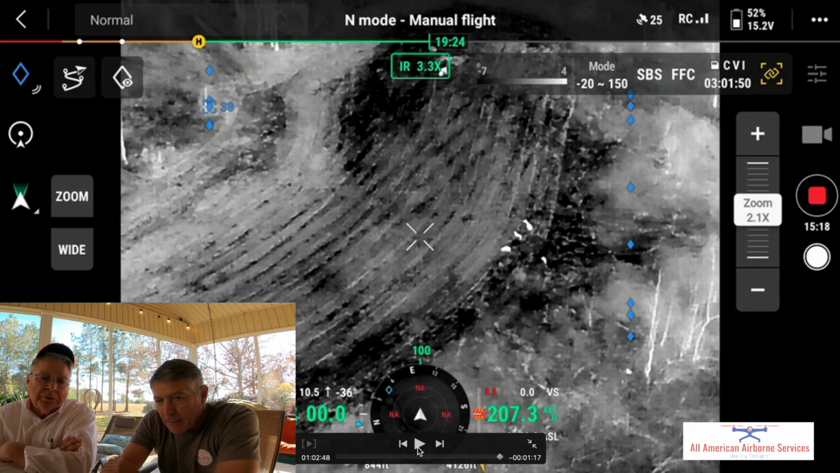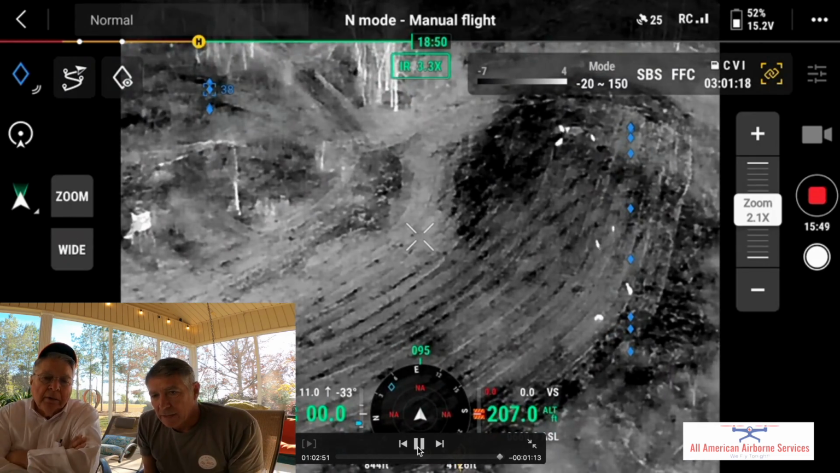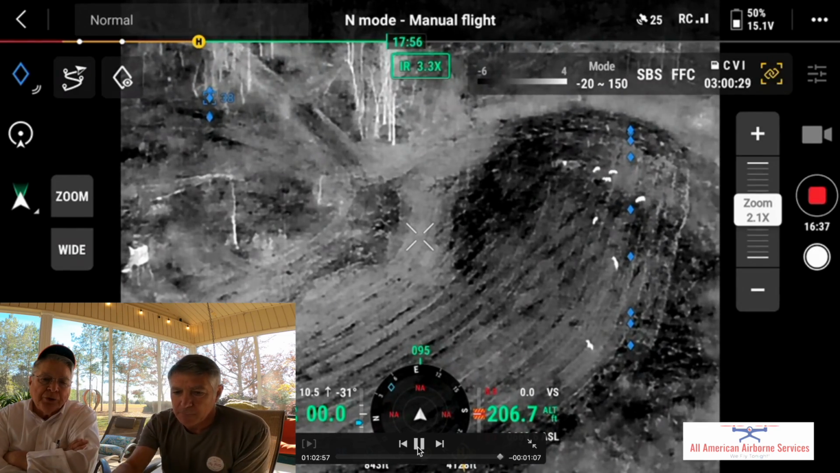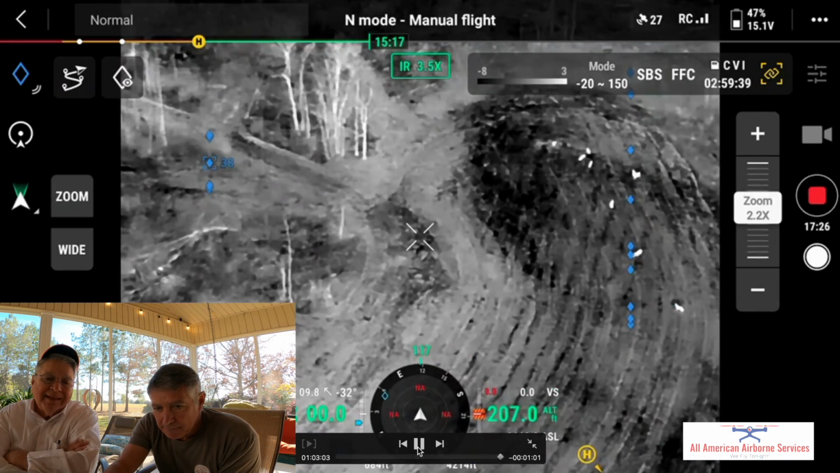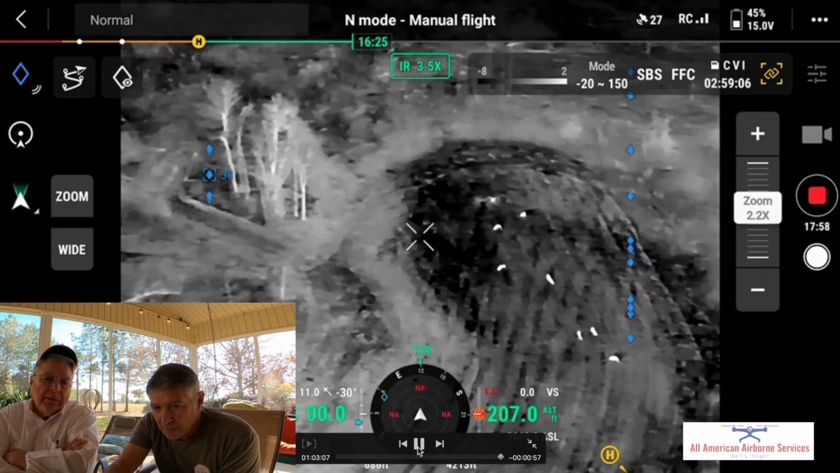Well, see, I didn't see any of this. I'm looking over here, trying to figure out what's going on, and then somewhere in here I shoot. Yeah, this isn't where you shoot yet. It's in a little bit. Well, when I shoot the first time, they all run. Right.